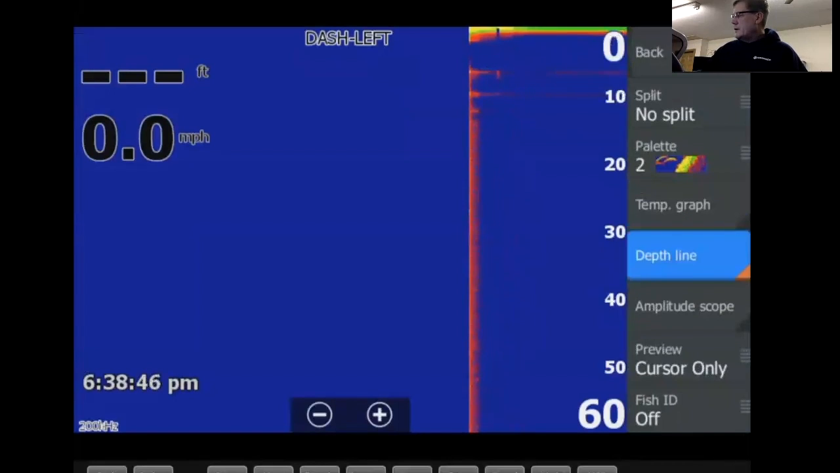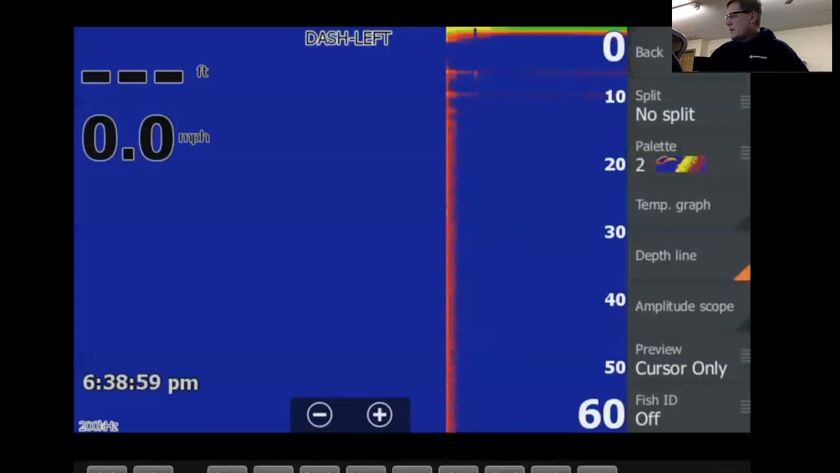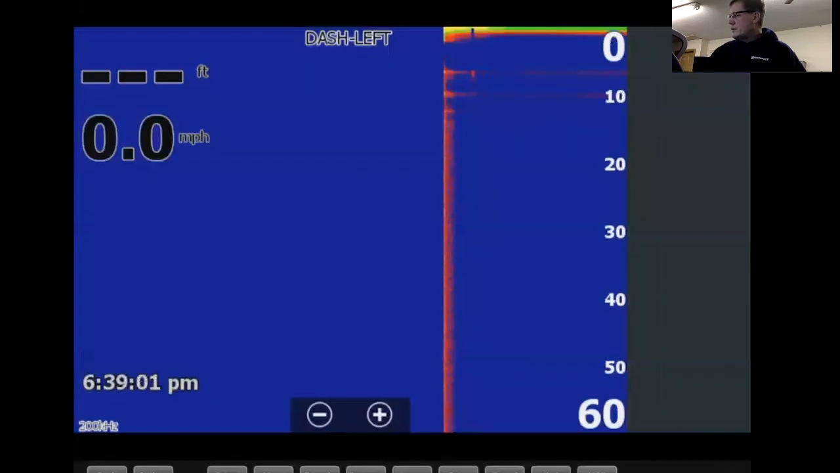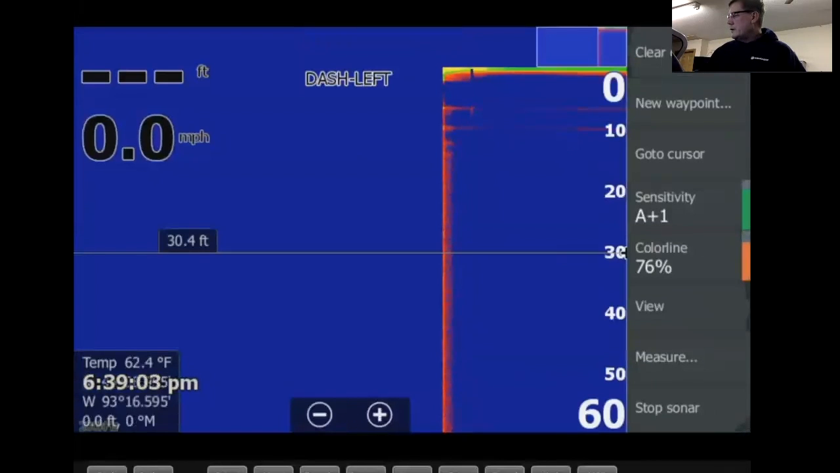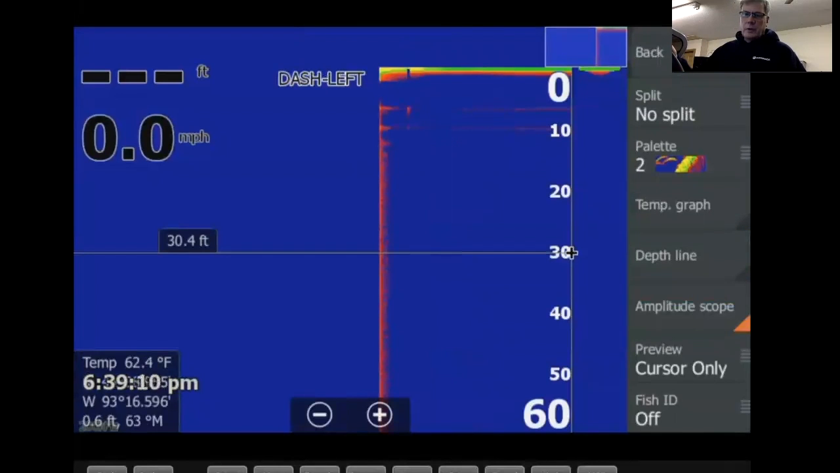Depth line, what that does is it leaves a white line across the bottom. It's supposed to show you the true bottom of the lake. Between the water and the bottom, you'll see a white line. So I don't usually do that. It just adds more stuff to the screen. Amplitude scope. This is that flasher bar on the right-hand side of the screen. It's basically a vertical flasher bar. I don't use that.